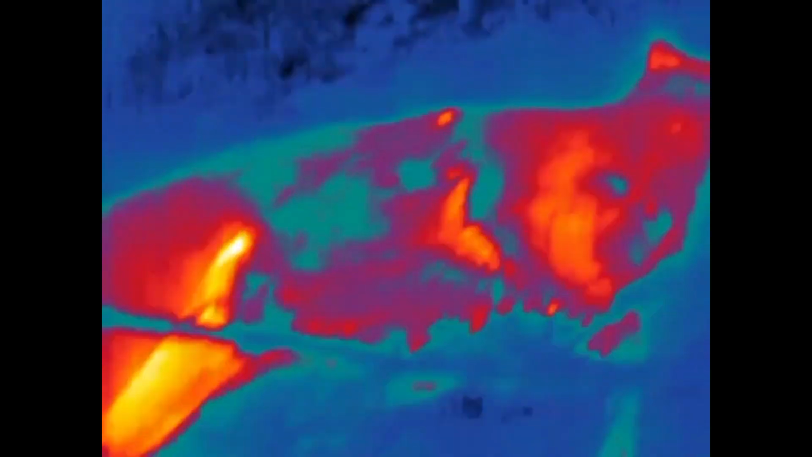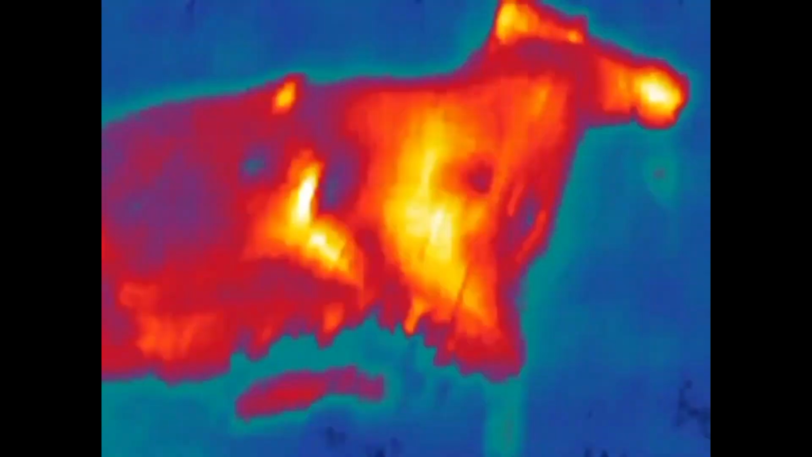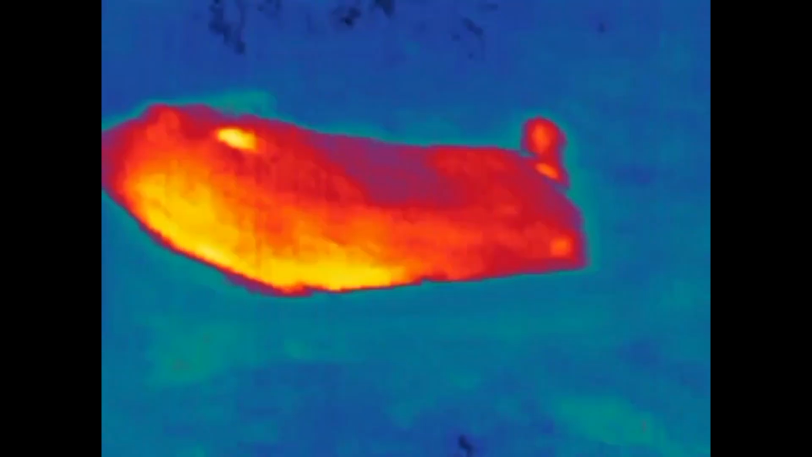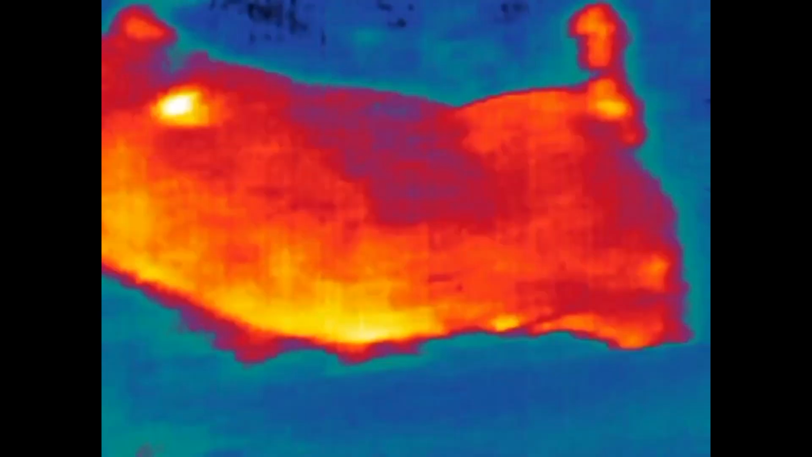It's really neat. So I thought, I wonder if I would have been able to see her from the other direction, because once I saw her with the thermal imaging unit, even though it was starting to get dark, I could see the white of her belly once I looked over there. But I went to the other side of her about 15, 20 yards, and then I turned around, and if I wouldn't have known she was there, I wouldn't have seen her. She was in some brush and so forth. So I took this video from the other side of her as I walked up to her, and you can clearly see the exit wound right there from the arrow, and it's pretty neat.